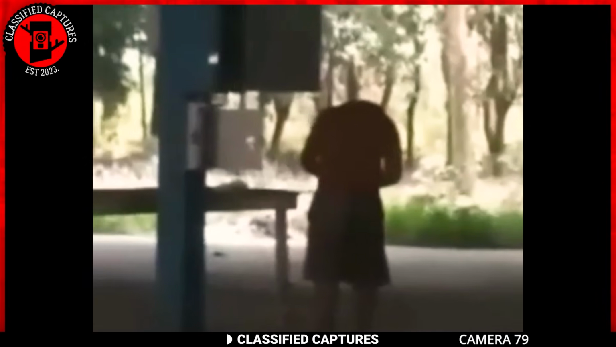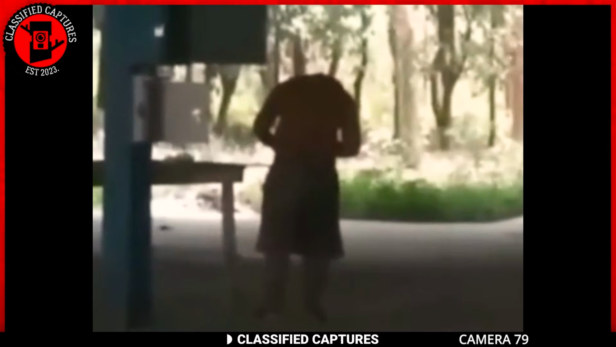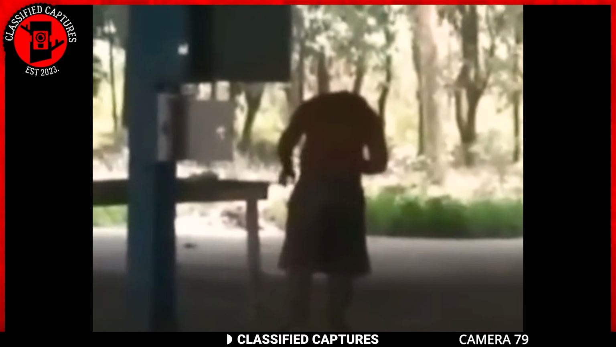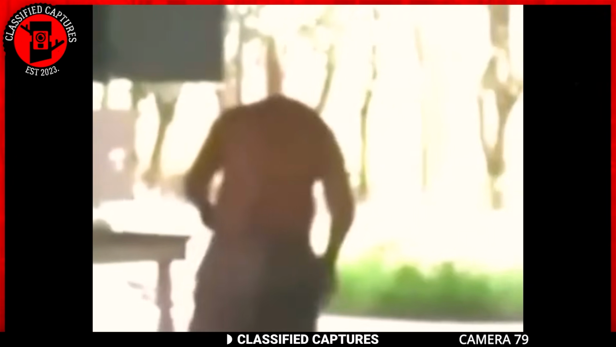The one thing that came to mind when I first saw this footage was a nearly headless Nick in the Harry Potter franchise. This man, however, appears to not have a head at all. How is this possible? Well, it's not. At least, it's not supposed to be. So what are we dealing with here?